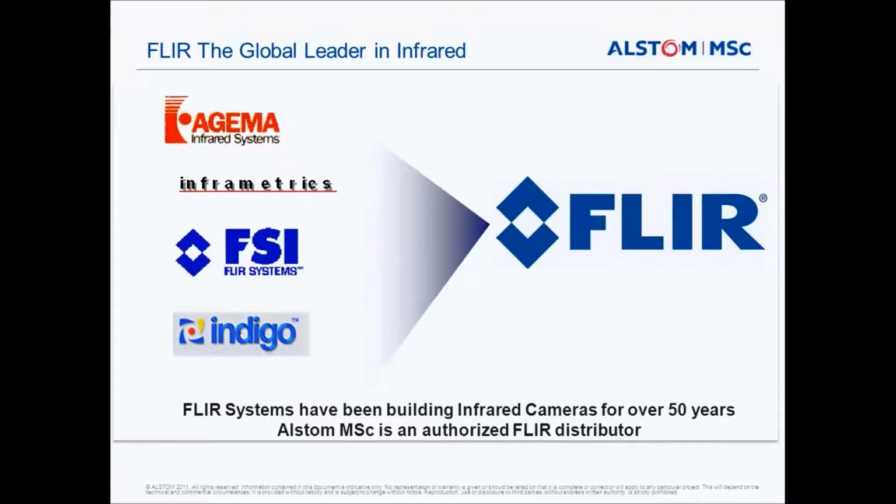So a little bit of info about Alstom MSc. Over the last 20 years, we've supplied cameras to industry. Going back 18, 20 years ago, we sold the FSI FLIR systems camera, and the Prism DS in our early years. Then the Agema brand, the Inframetrics brand, the FSI brand and the Indigo brand all combined to produce a new company, FLIR.